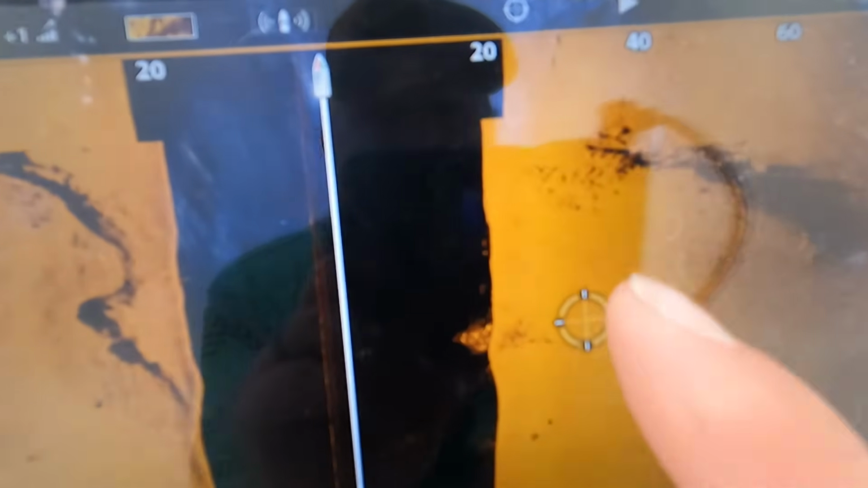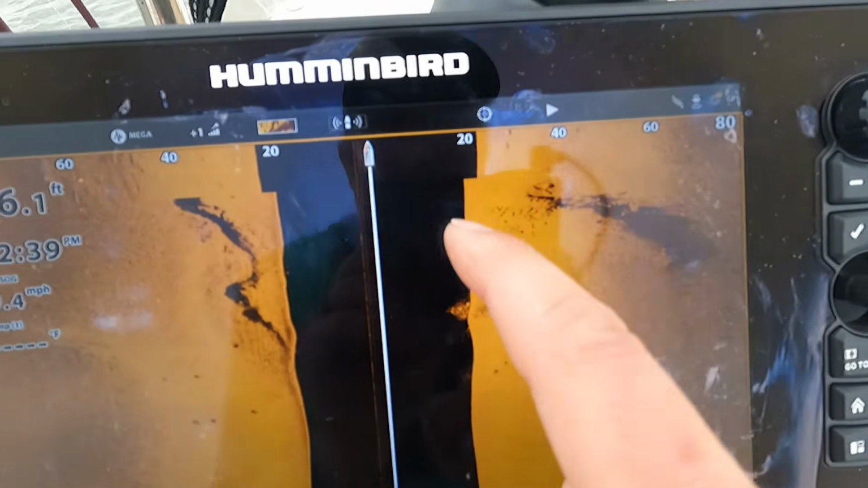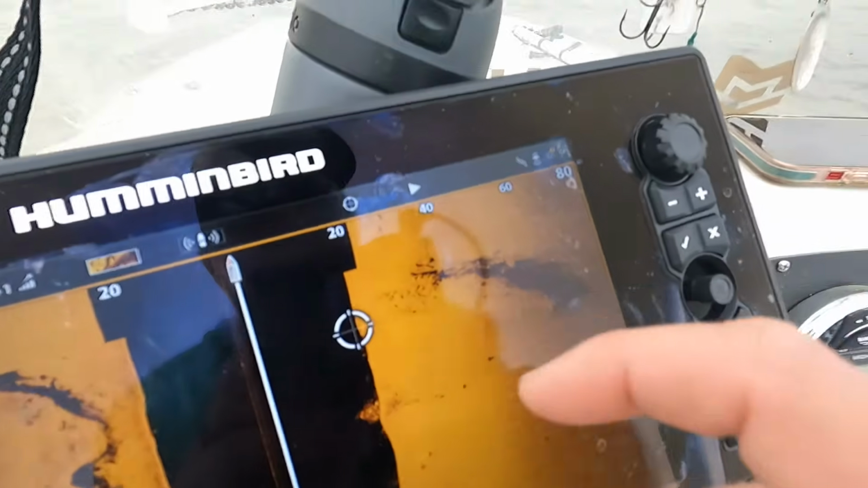This actually looks like a bunch of beds right here. That's actually a bunch of fish. See those fish right there? Normally I can zoom in the screen, but I don't know why it's not letting me today, but that's a bunch of fish just suspended in there. This lake has really good hybrids in it, so it may be a hybrid.